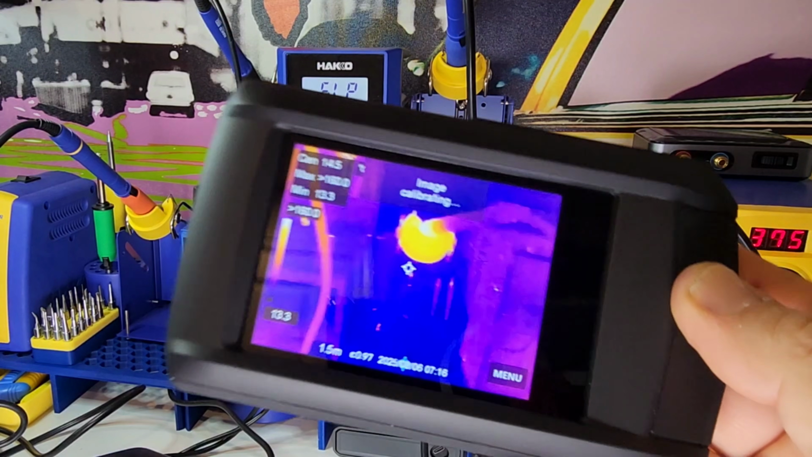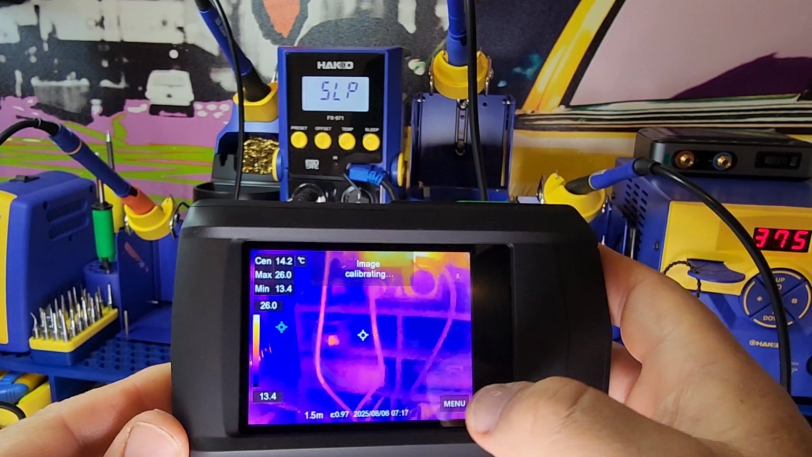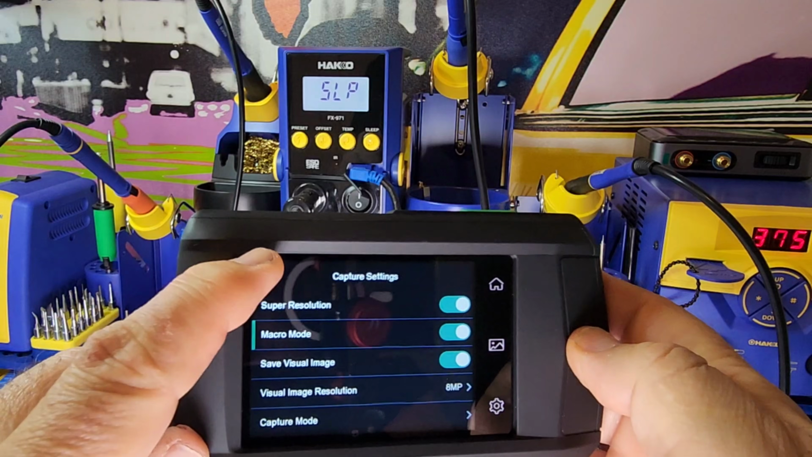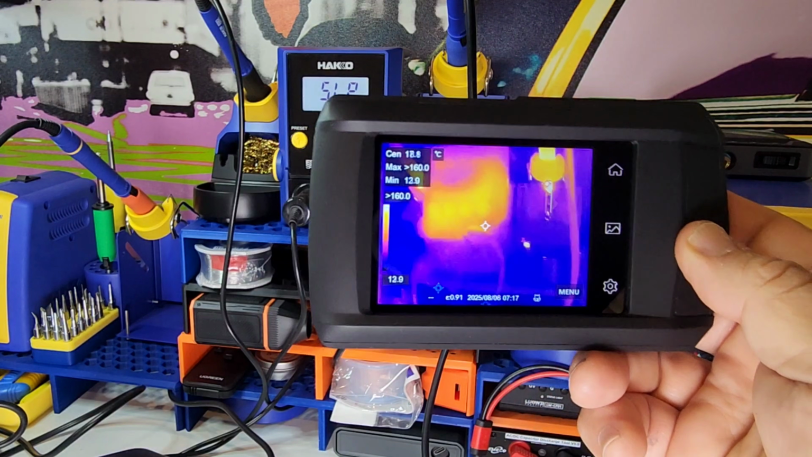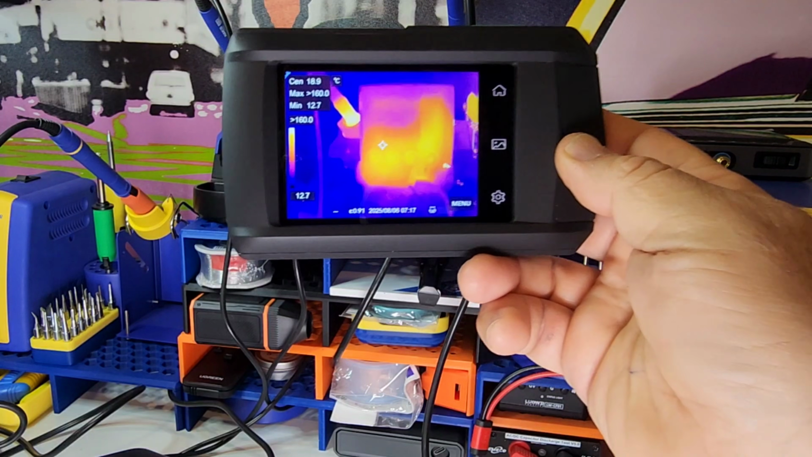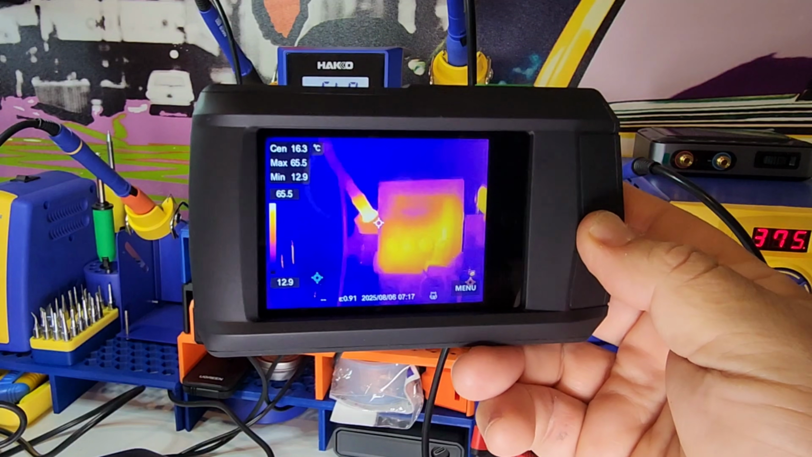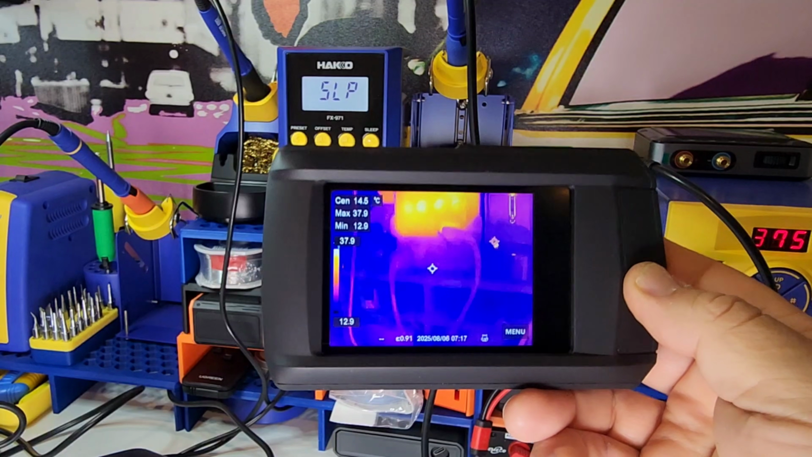Very interesting. So I'm going to go back into the menu here and into those capture settings. Oh, that was not in macro mode. Macro was disabled and it was acting freaky. I am sorry, so it's the reverse. When it is in macro mode, I'm not getting that auto calibration. Isn't that bizarre? So when it's in macro mode, no problem. No auto calibrating every 2 seconds. Just when it was in non-macro, was it acting weird? Oh my goodness, that is a little bizarre.